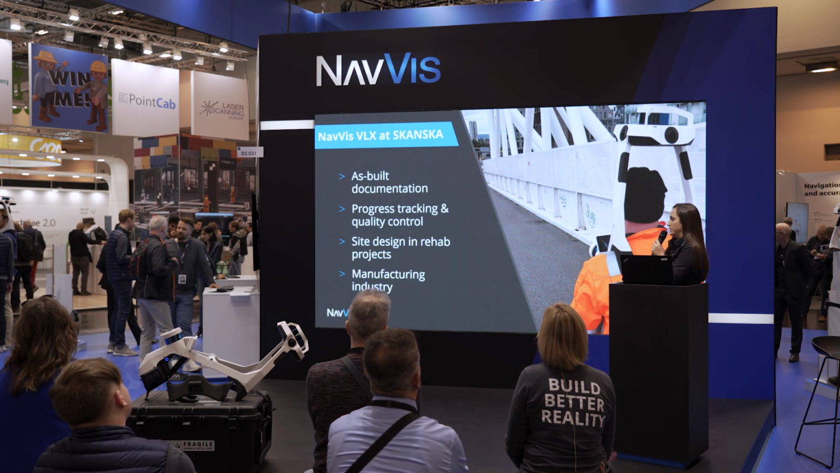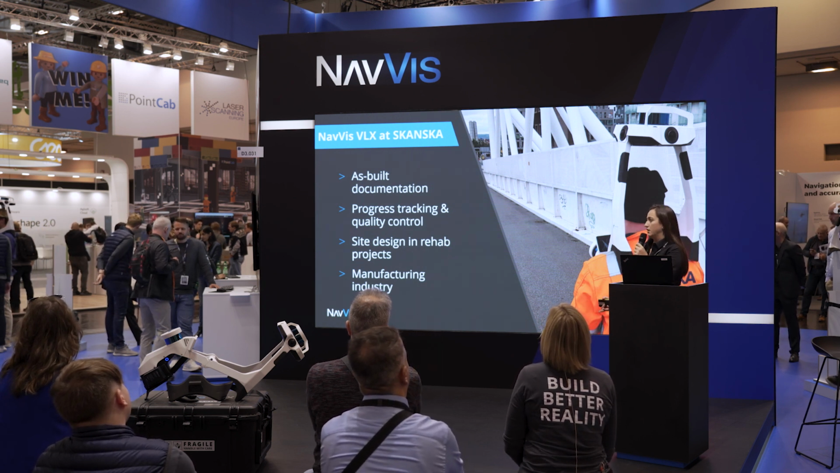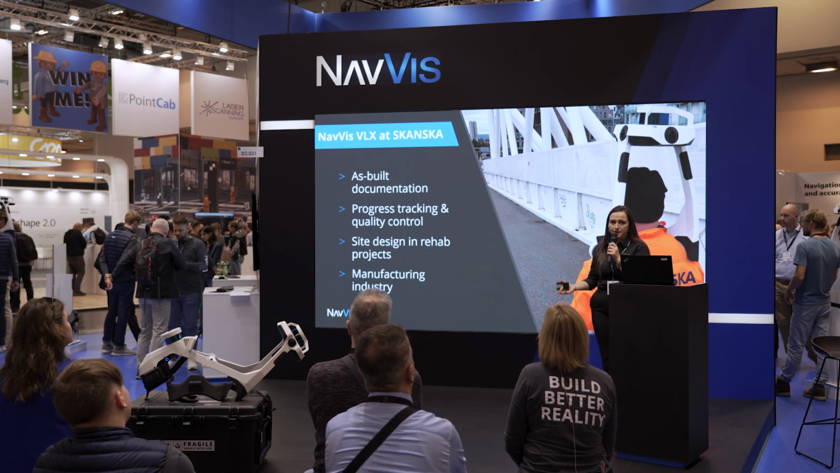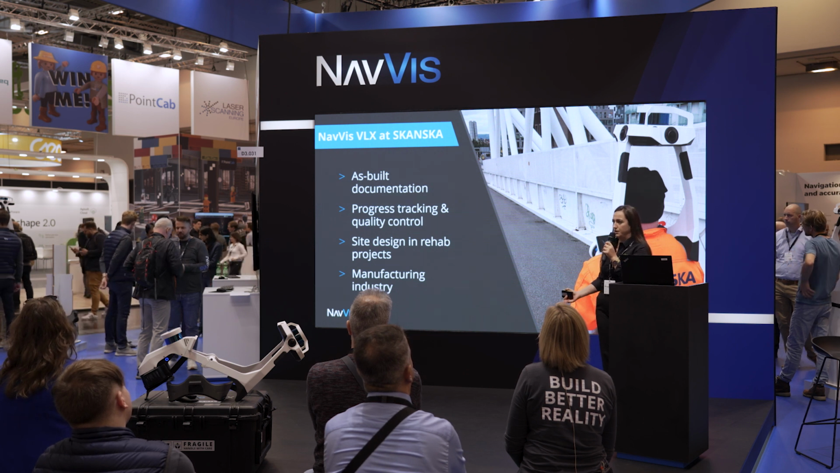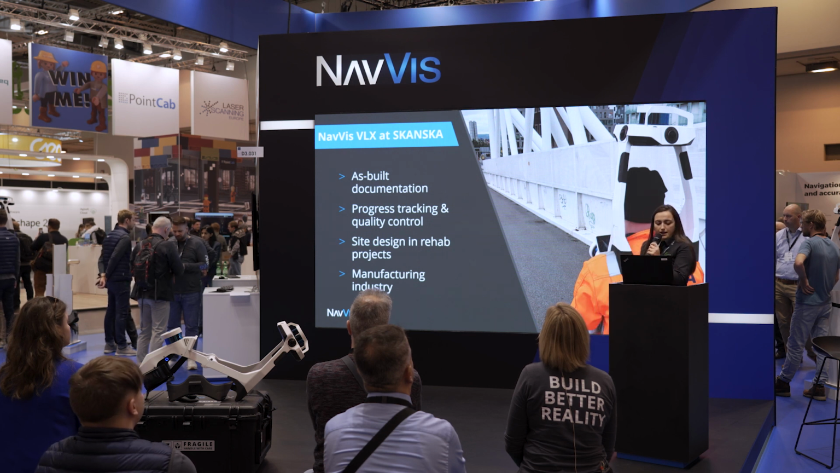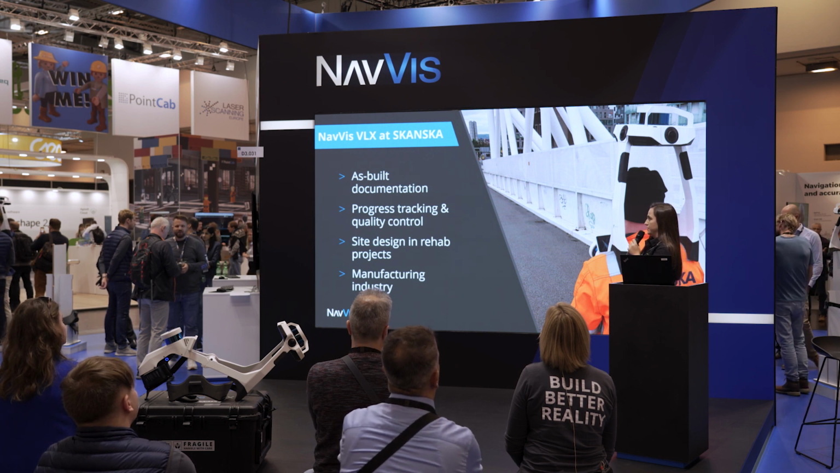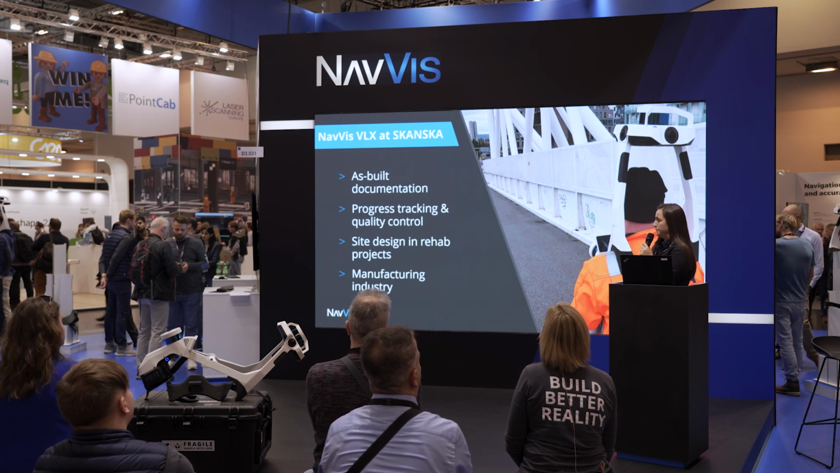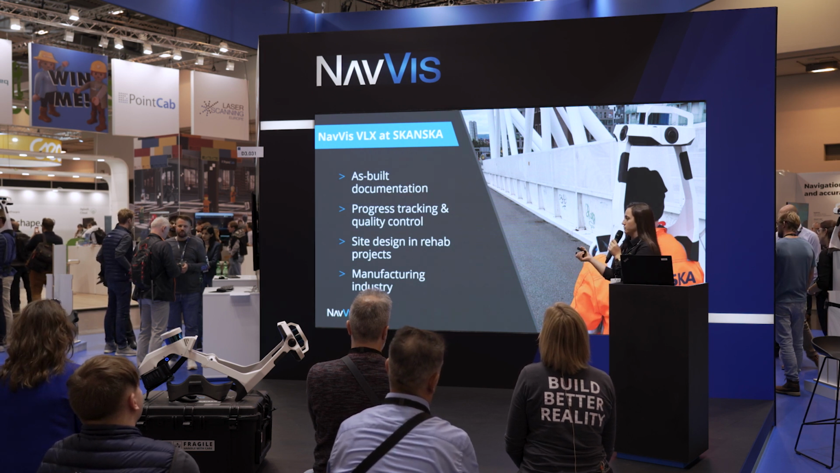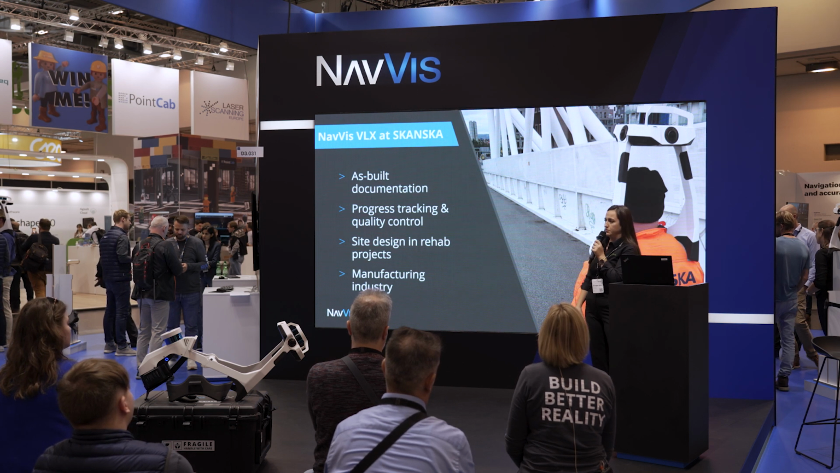But as we move forward, scaling different solutions will be critical in order to meet our customers' expectations in short time. How much time are we using on a scanning project? I have listed some of the use cases for the Navis VLX in Skanska. From all these use cases, what we do mostly is site design. We use scanning for site design in rehab projects.